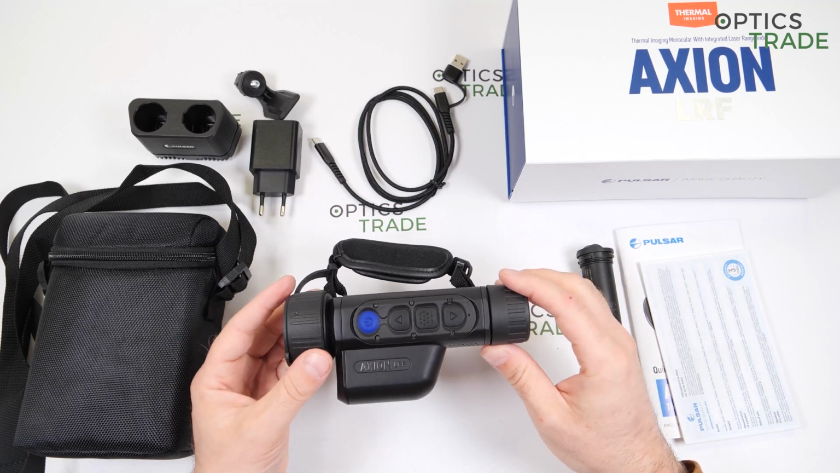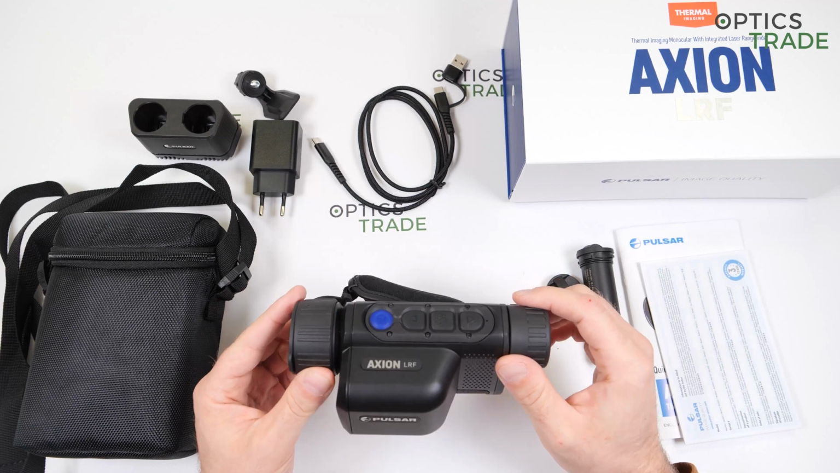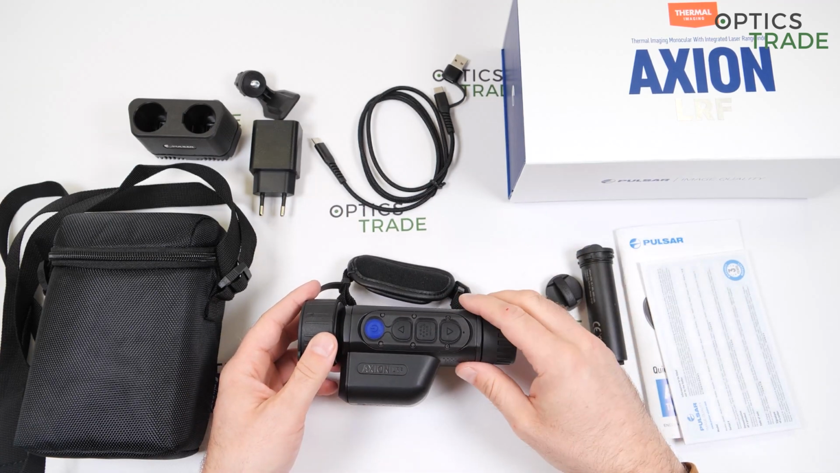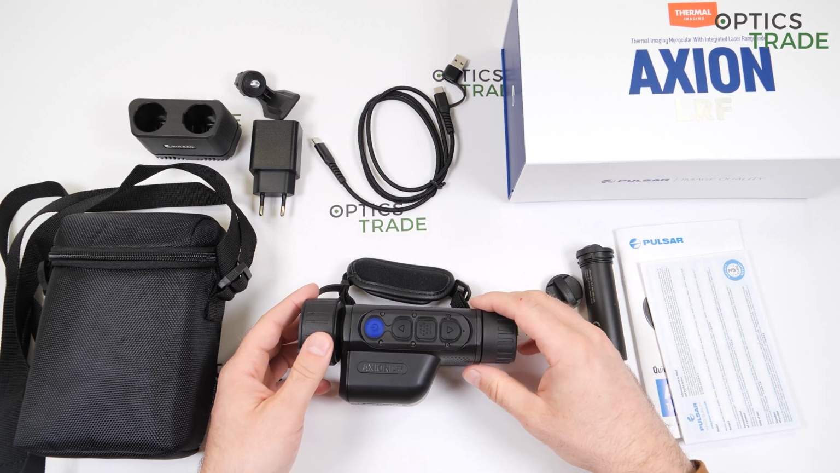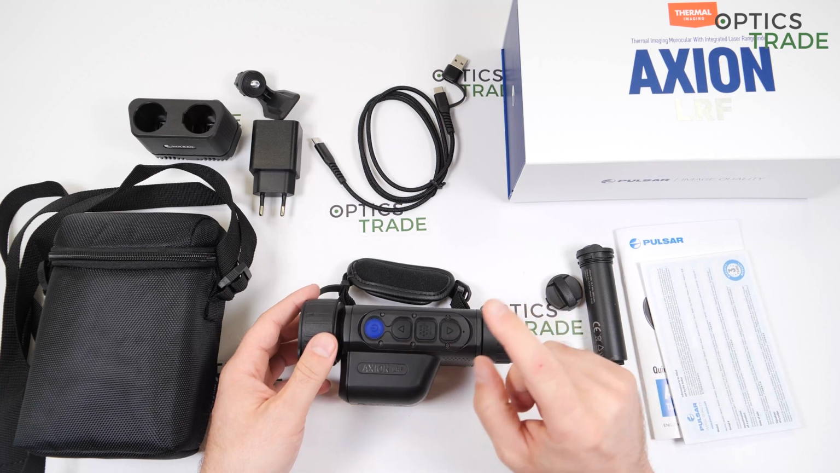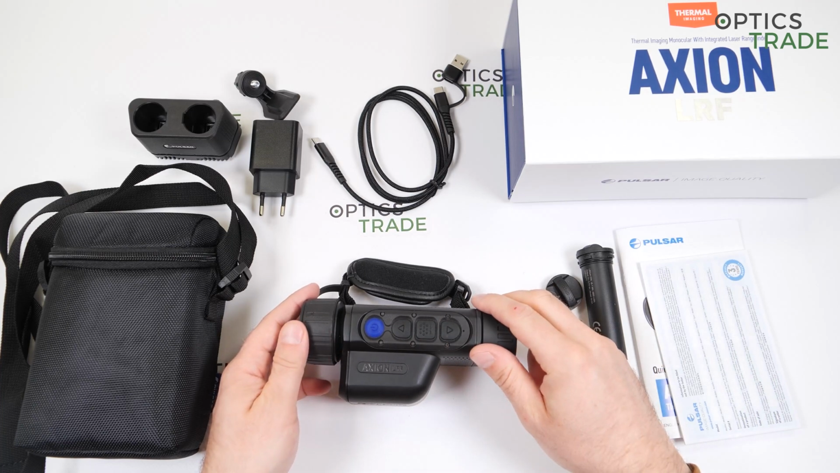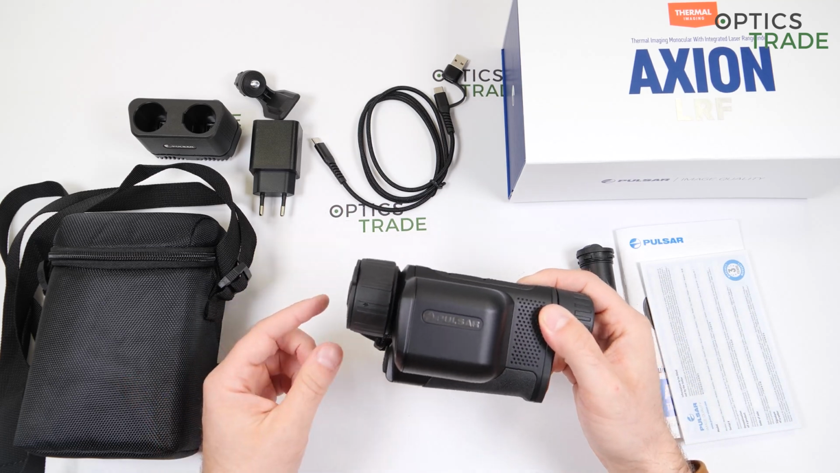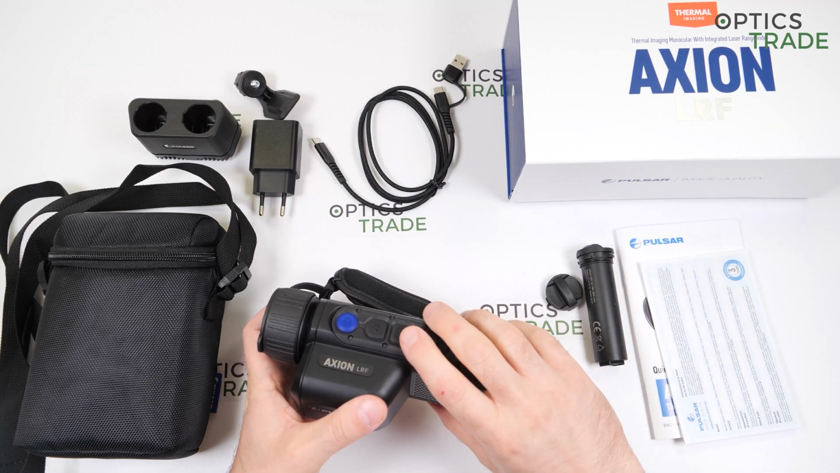This is something you notice quite quickly, that the image from this sensor is much better than it was from sensors with the same number of pixels and the same size of pixels before. The pixel pitch, the dimension between one pixel and another, is 17 microns, so these are small pixels, and 50 hertz of refresh rate. So everything in the image goes smooth.